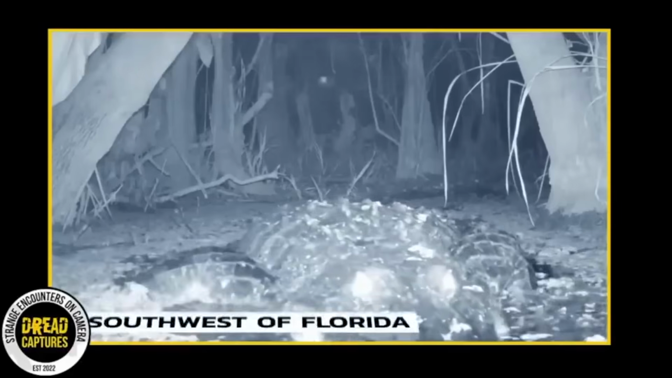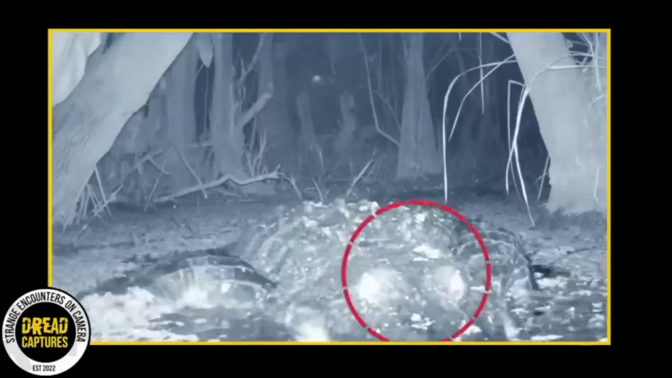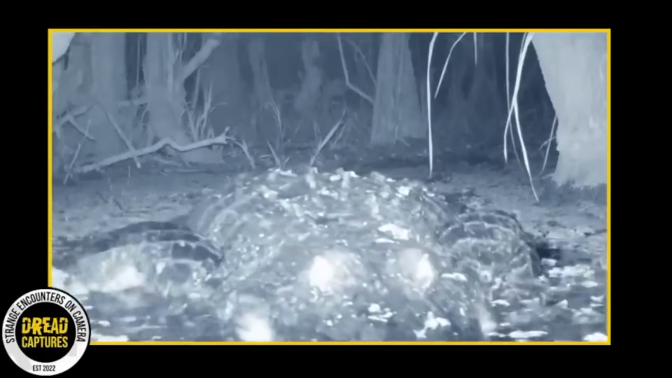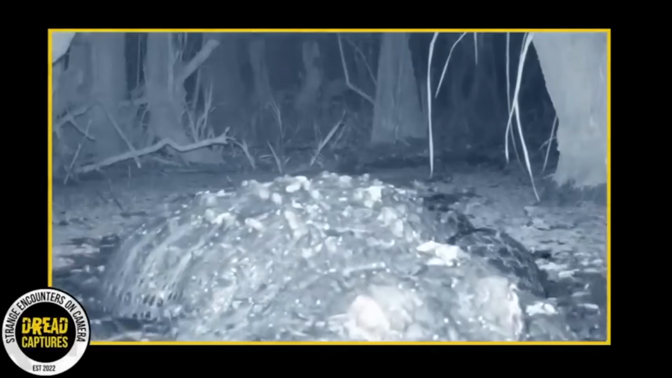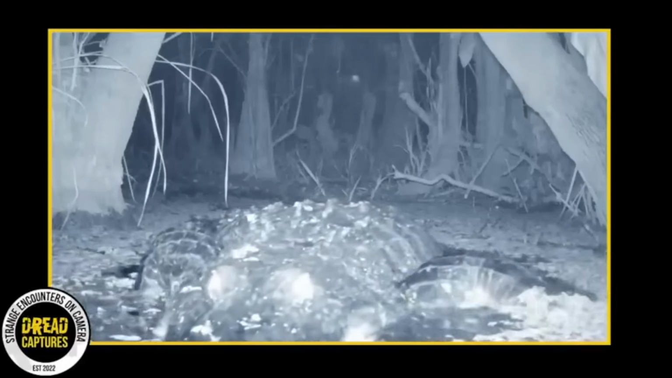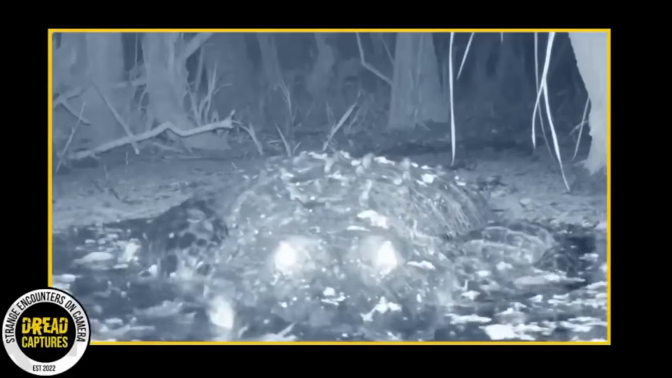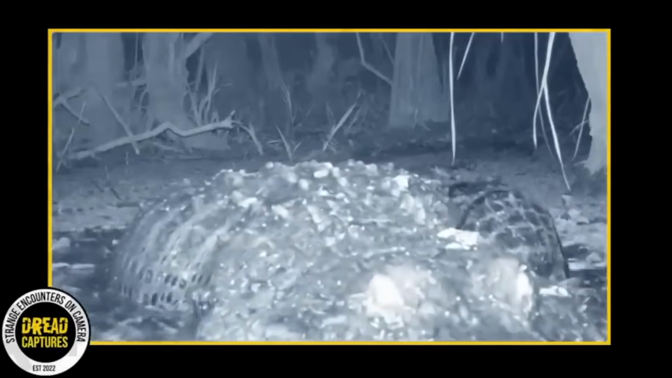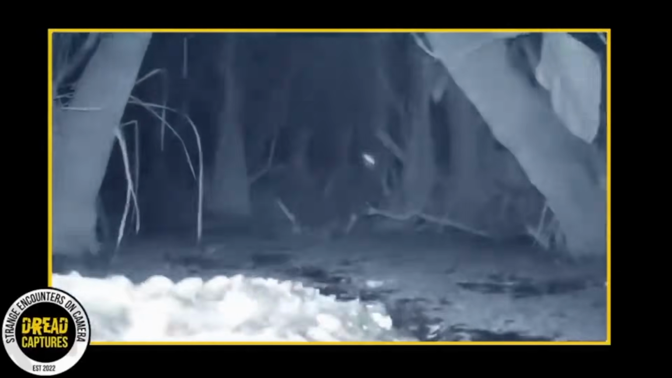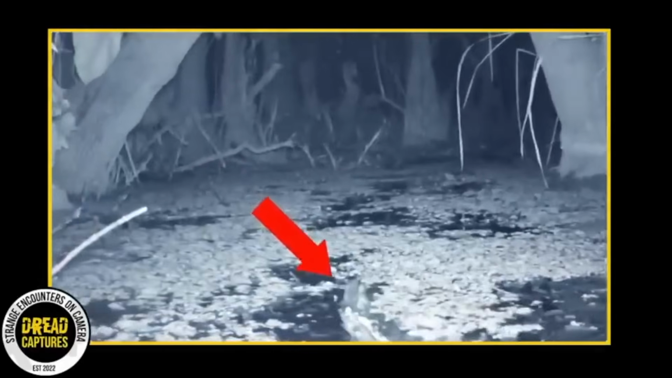Filmed somewhere in southern Florida, this is just an awesome trail cam video of a monstrous gator up close and personal. His eye shine makes him look super creepy, and it appears he is heading right for the camera until he ultimately passes it by. Not an animal you want to run into ever. Honestly, I'd have a hard time going back in daylight to retrieve this camera. What say you guys?